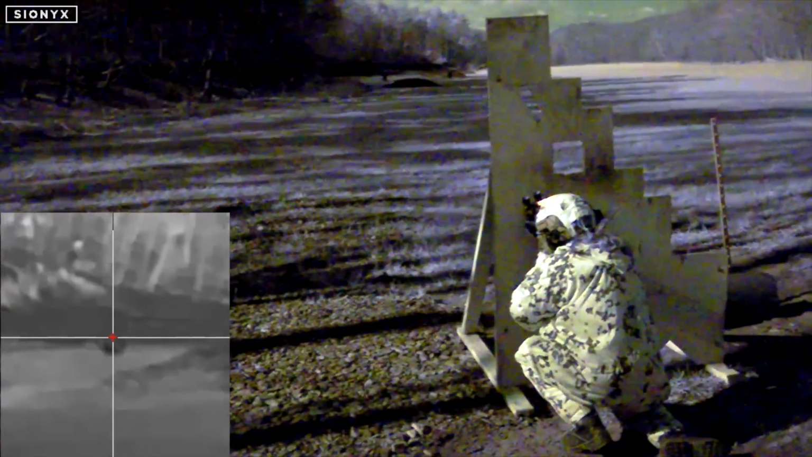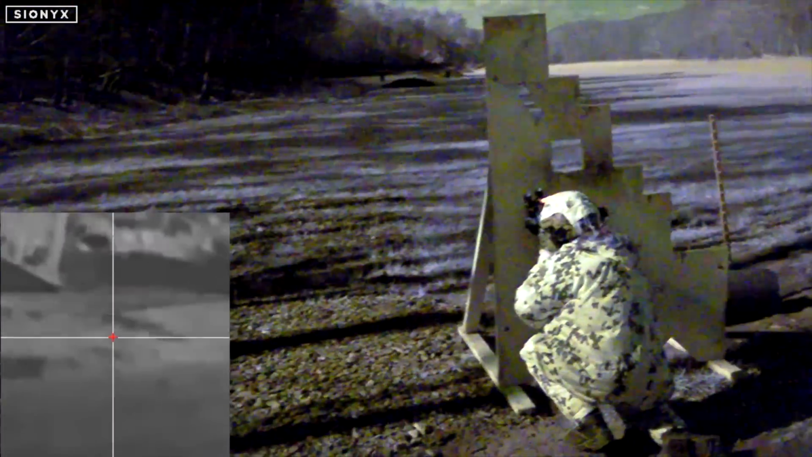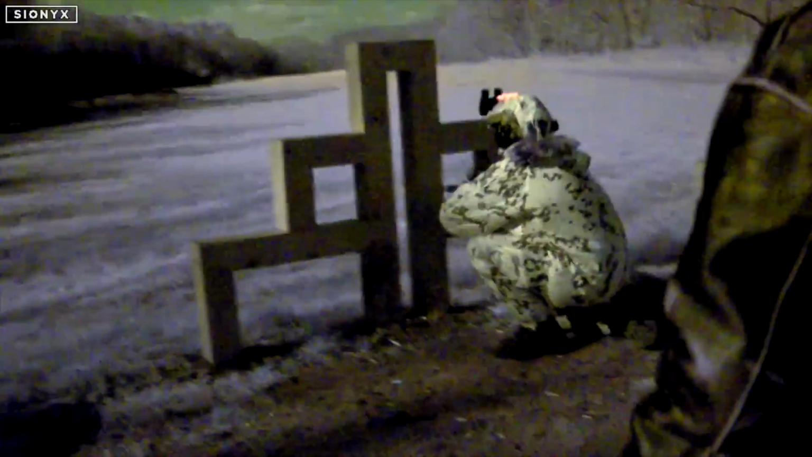So the stage description was: you hit each target twice, 1, 2, 1, 2, from 3 positions on the VTAC, and then you go down and hit each target twice from a whole sequence of shooting positions. We're going to go over the table, and we've got these 3 shooting barricades, and you have to hit each target through each hole and then work your way all the way back. So there's a hit, and there's a hit.